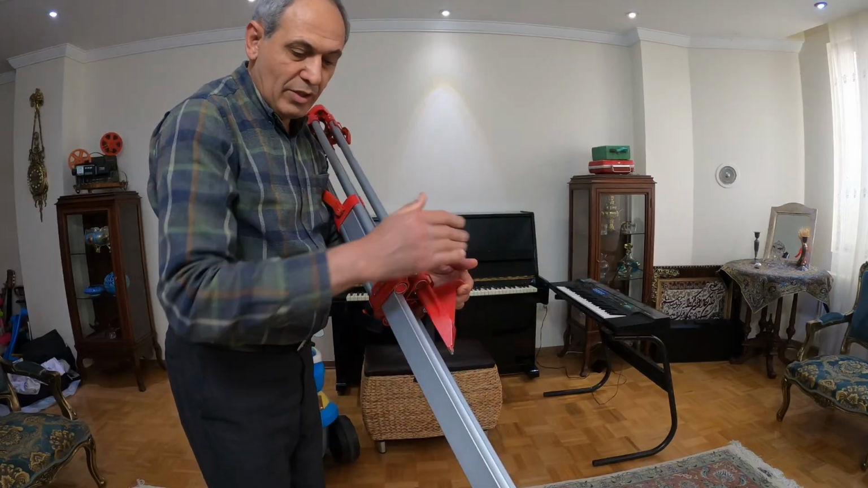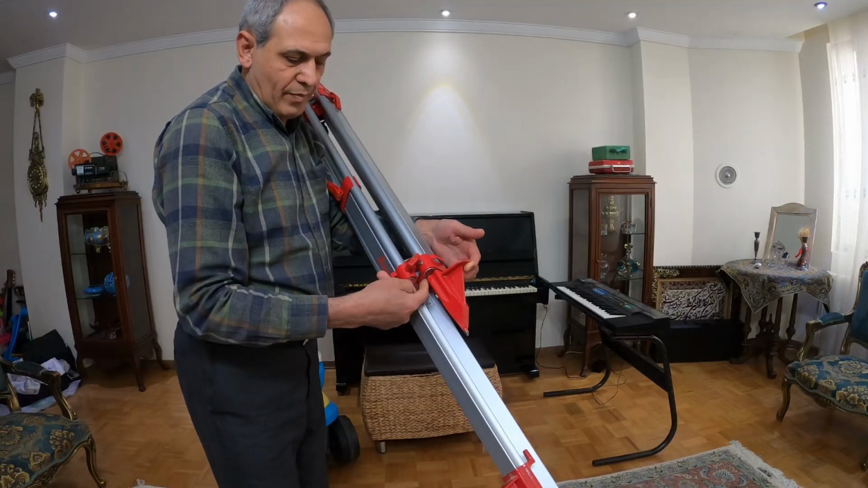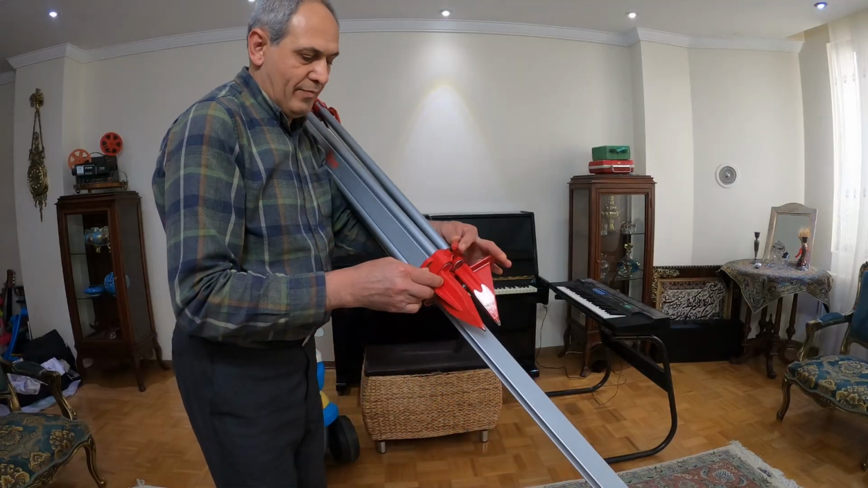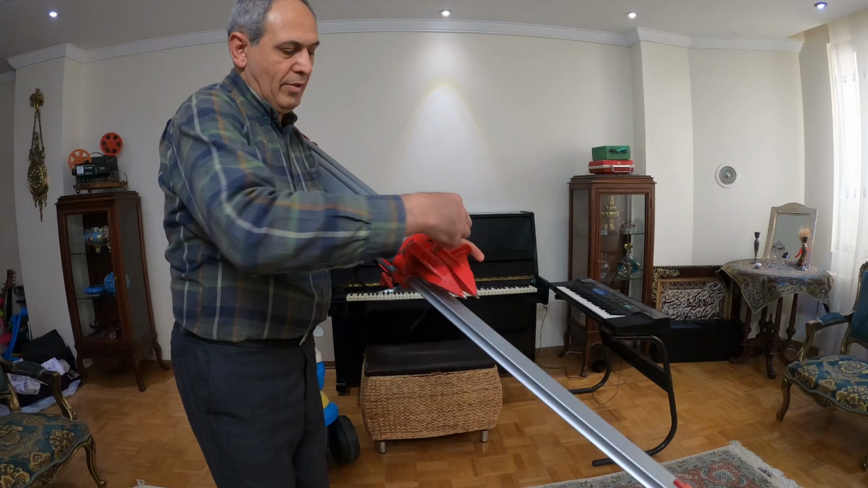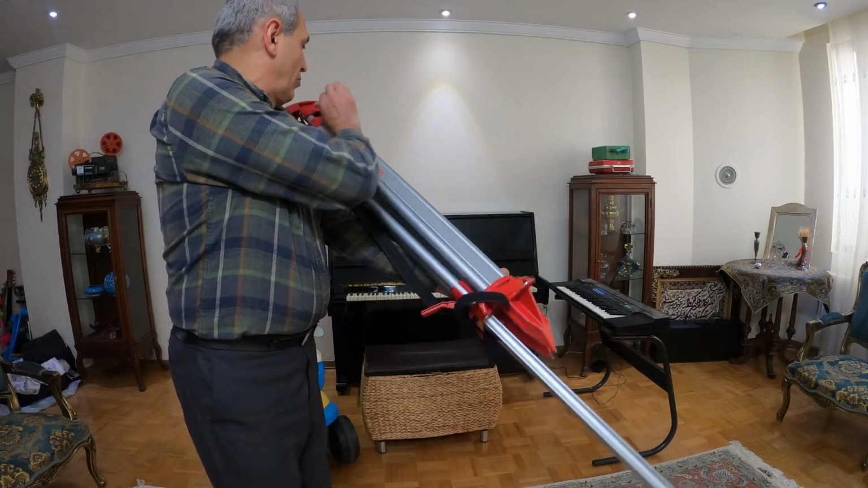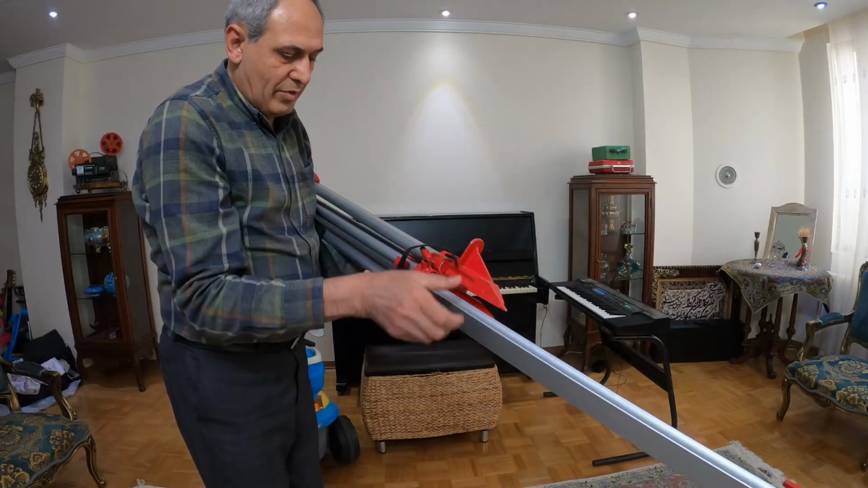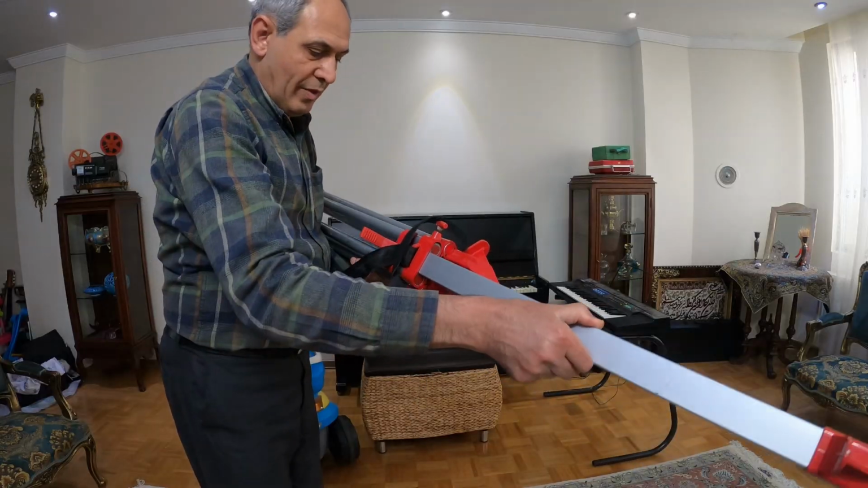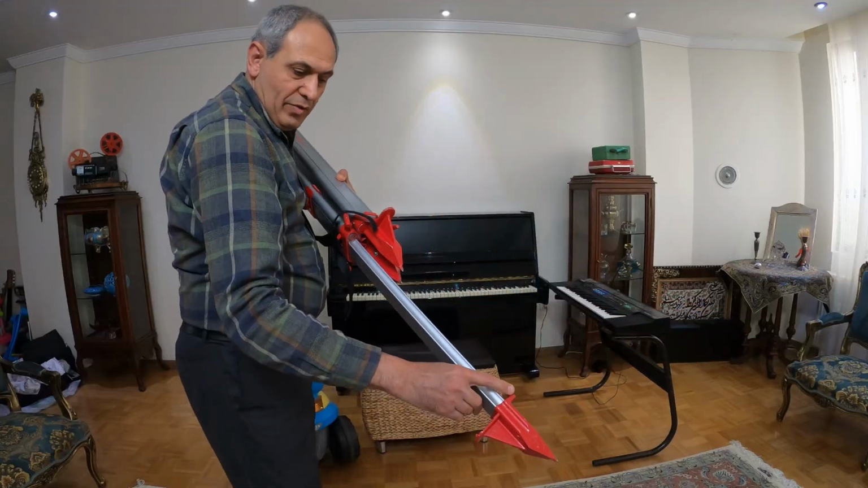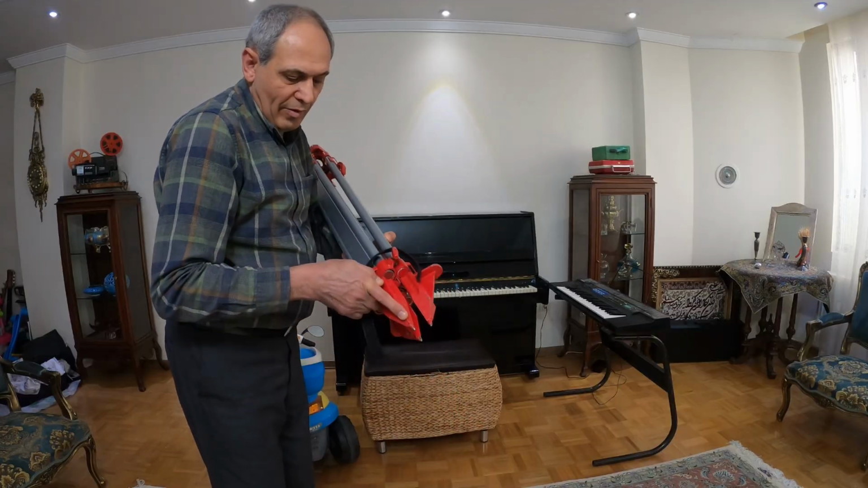This will lock to this one, and this one will lock to this one with this triangle. Now I can tighten this screw, and these two are already locked, and now it's time for this one. It will go to this triangle, and it will lock here.